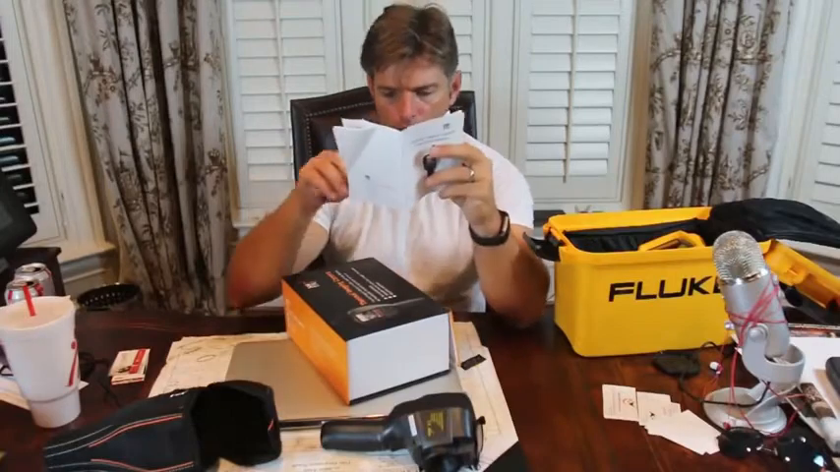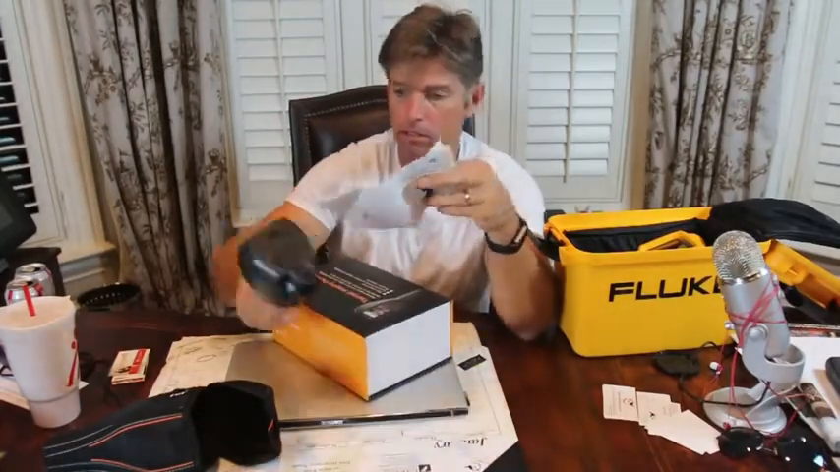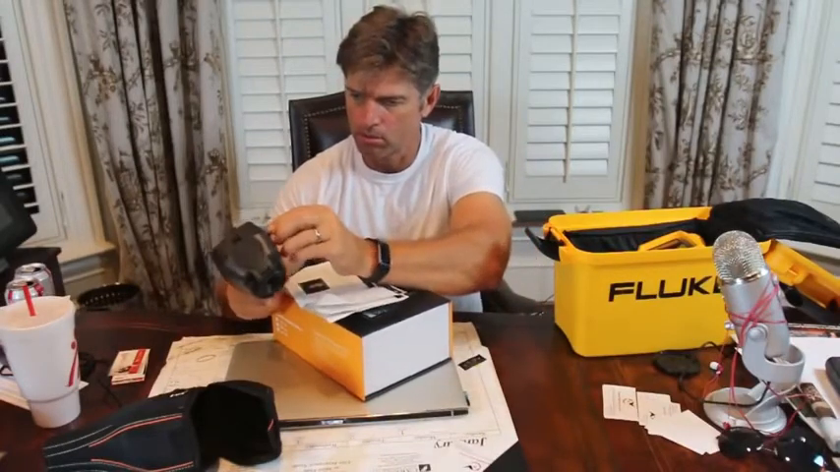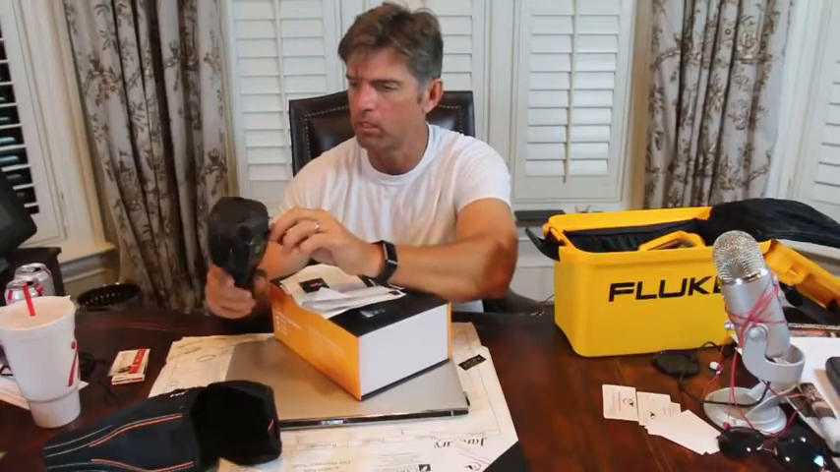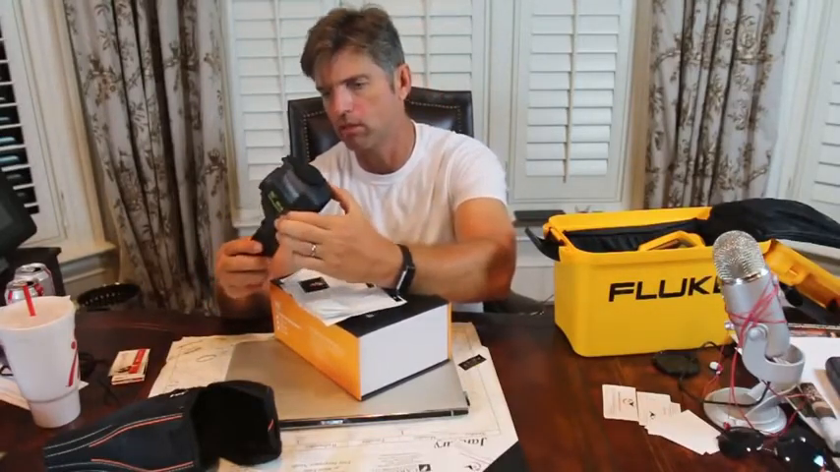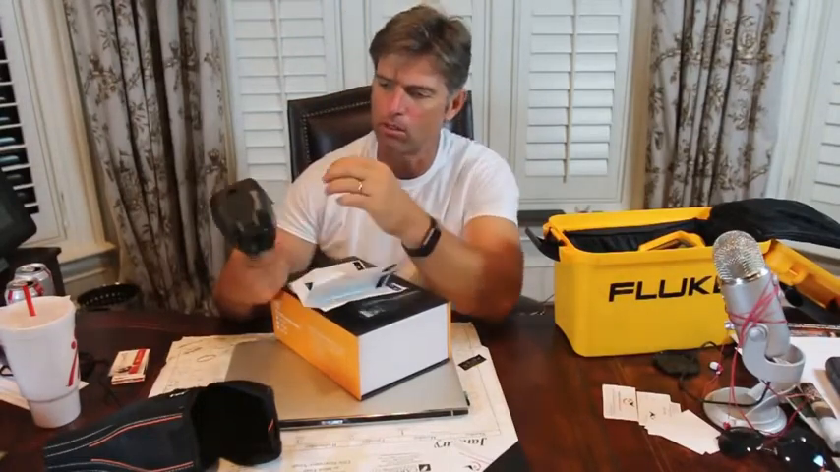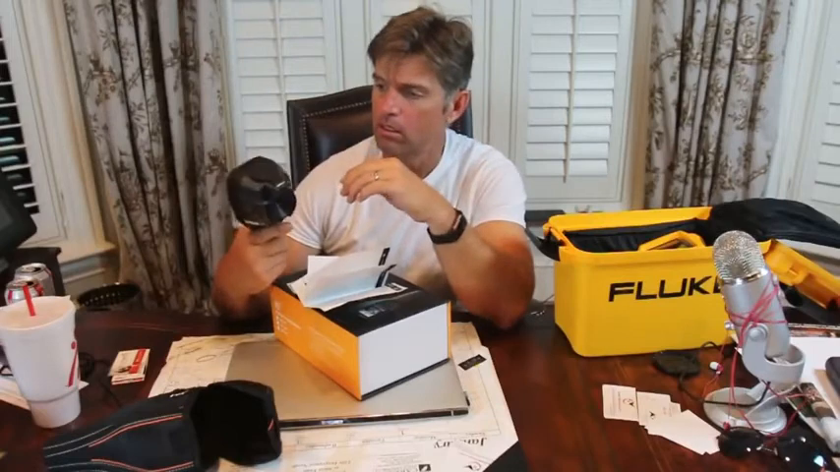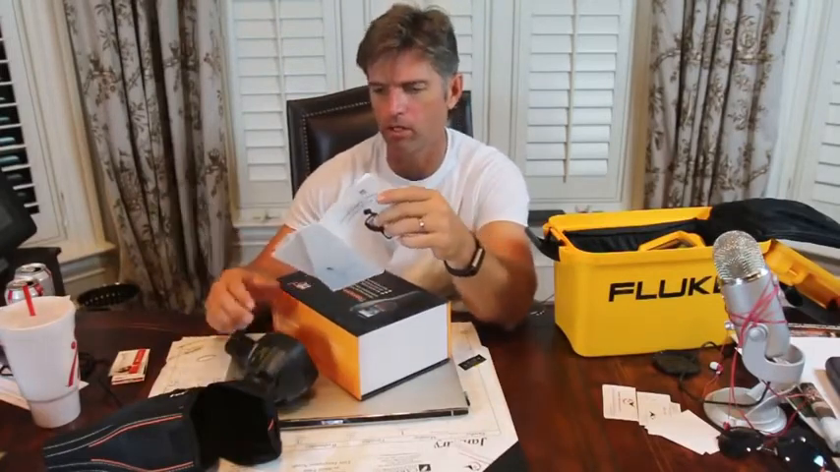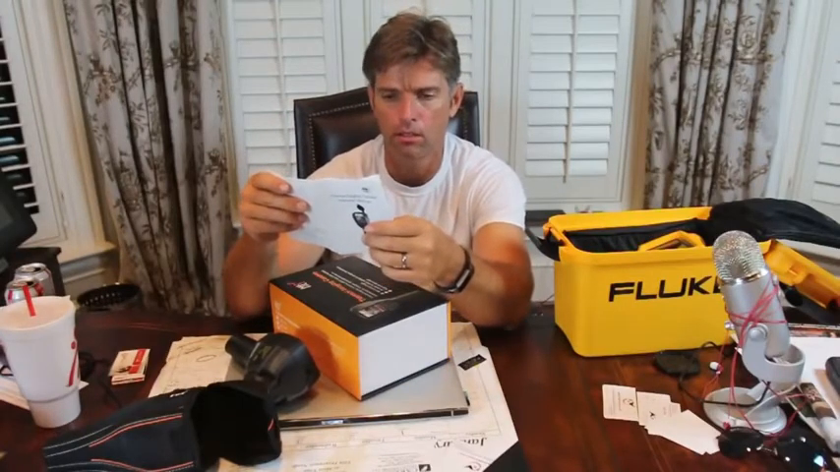I wonder if it just takes the pictures and keeps them on the camera. Honestly, I was looking a little earlier. I didn't see a place for a micro SD card. It may just put them on there and you just have to download them straight from the camera. I'm really thinking that's probably where it's going to go. That's a little bit of a downer. I would like to have a card because I hate to have to download it straight from the camera. I mean, there's nothing wrong with that, but I like having a card. It just makes life a little bit easier, I think.